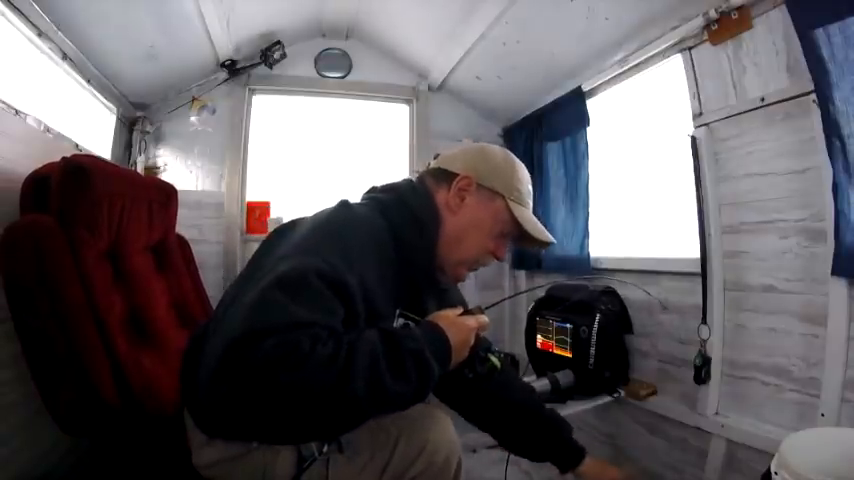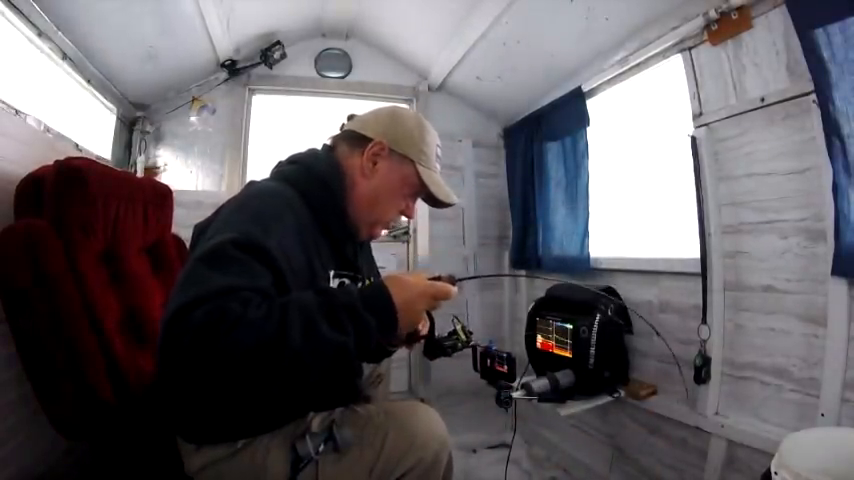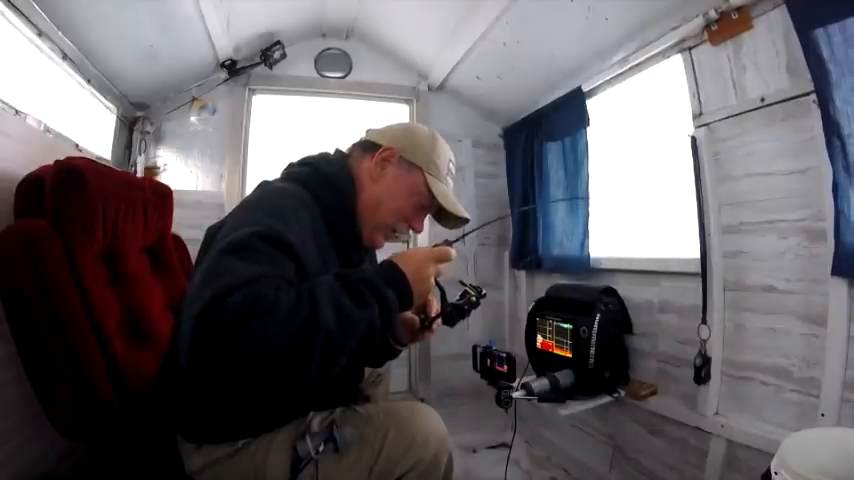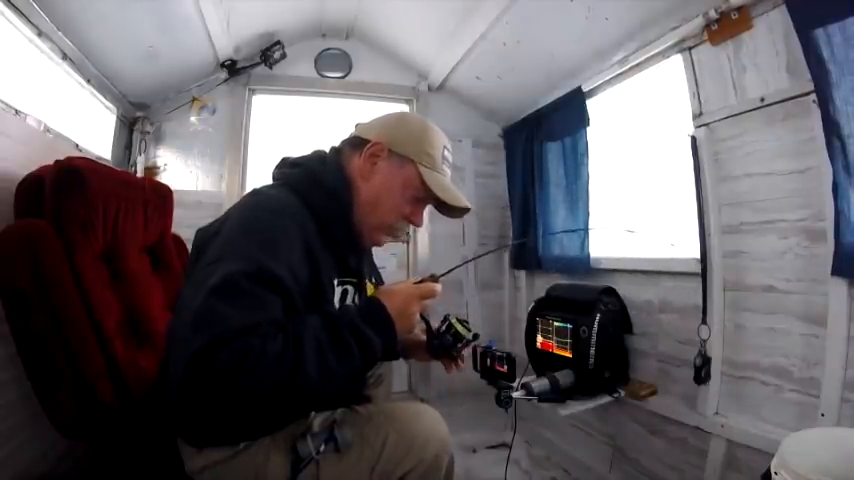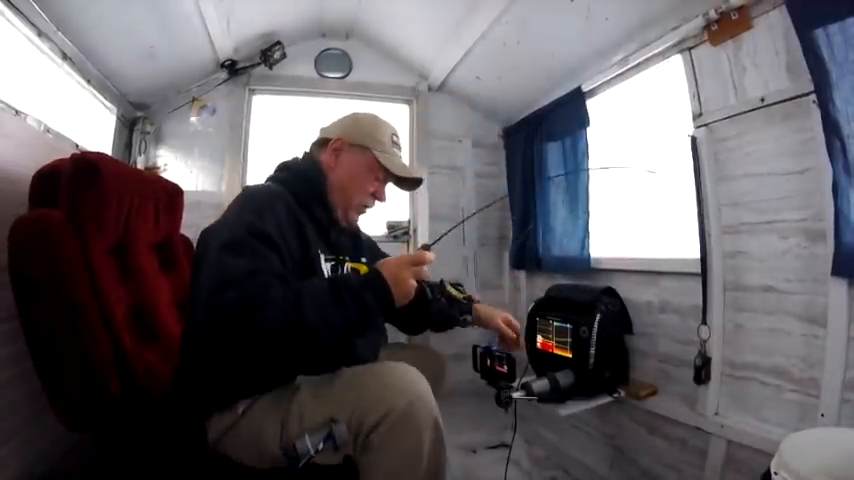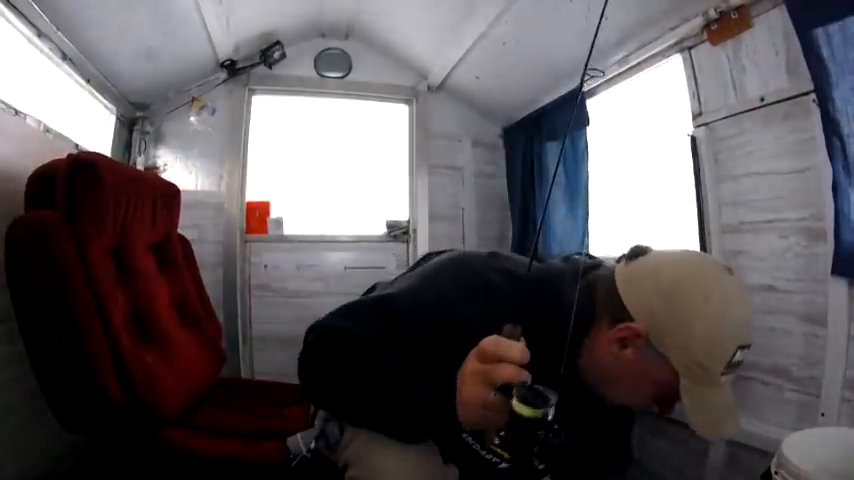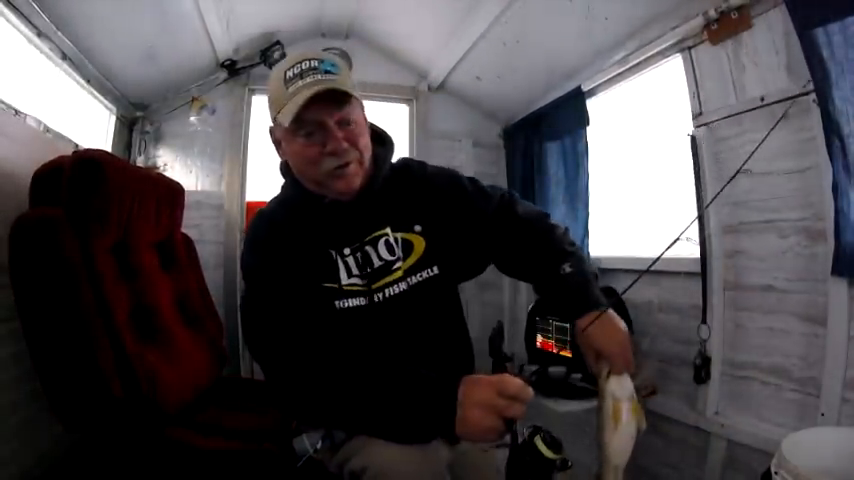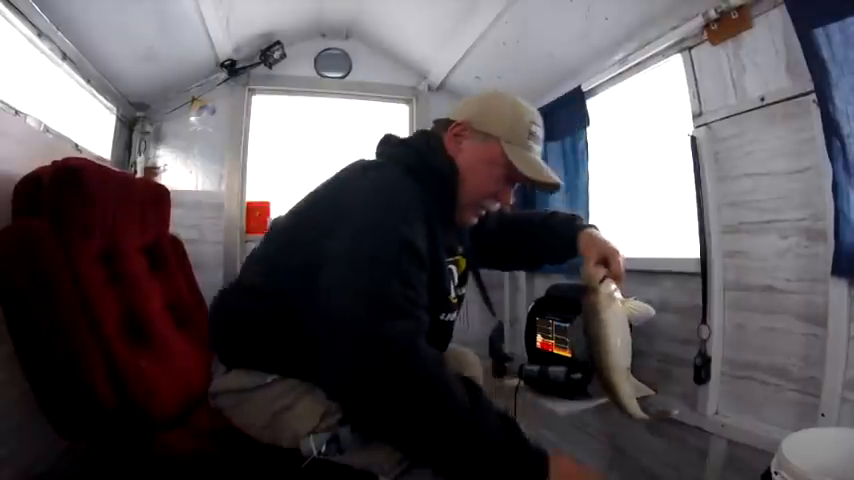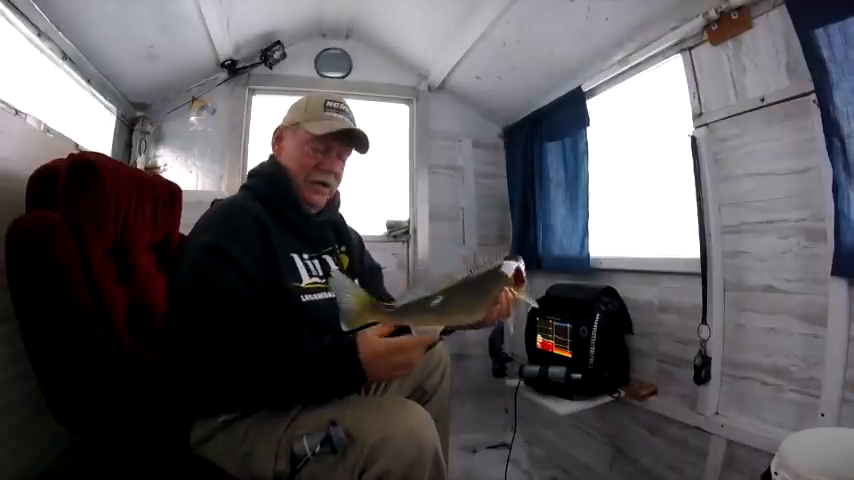Come on, it's frozen to the side of the hole now, of course. There we go. That was a monster came by, and this fish came right up underneath it. What's a good walleye? Very good walleye. Here we go. I'm going over this way. And you got my other line, of course, so this is going to be good. There we go, boys and girls. That's what I've been waiting for.